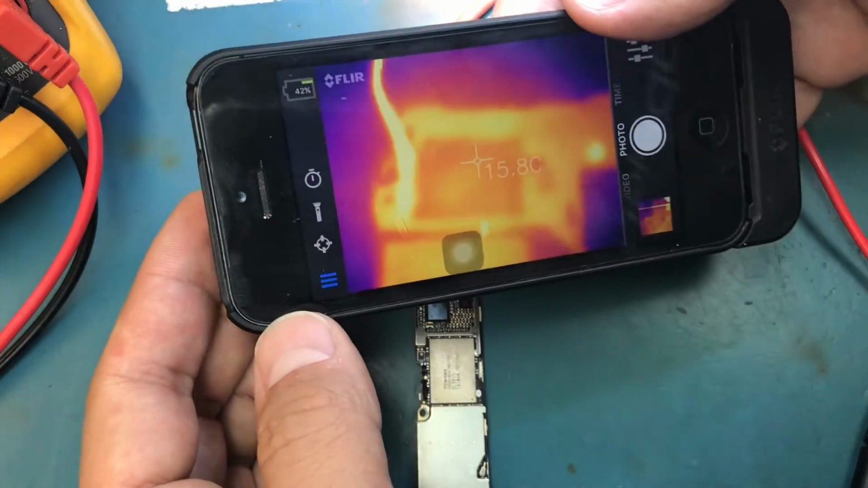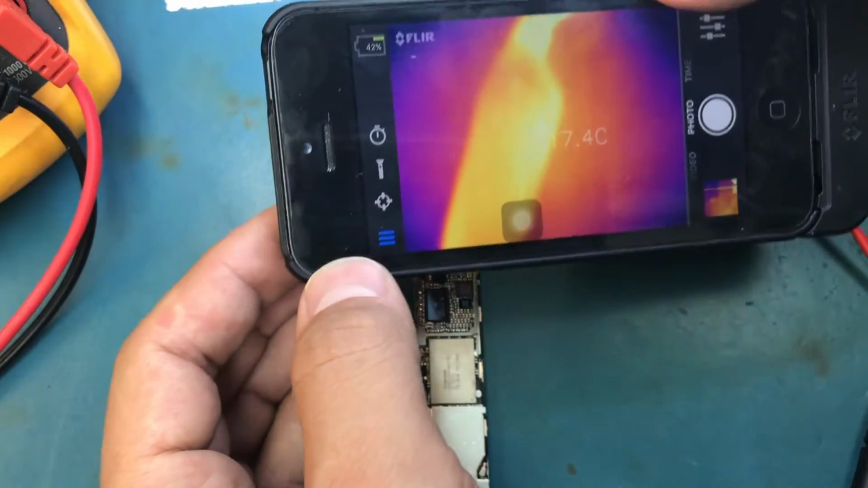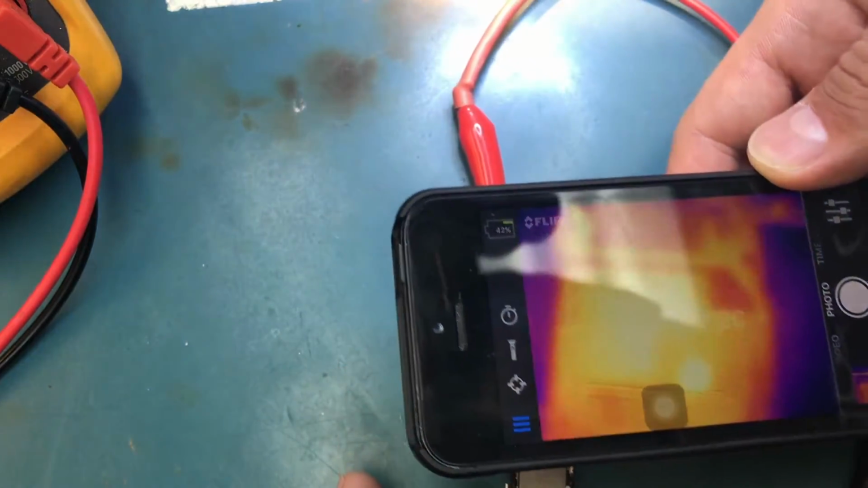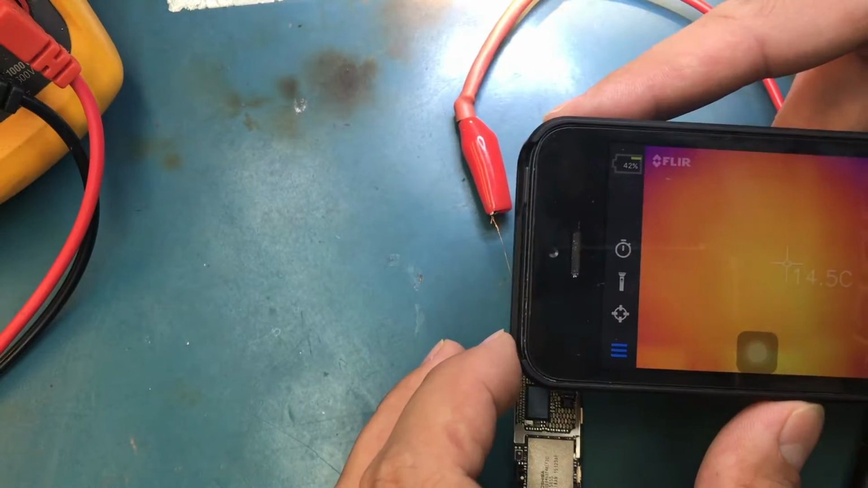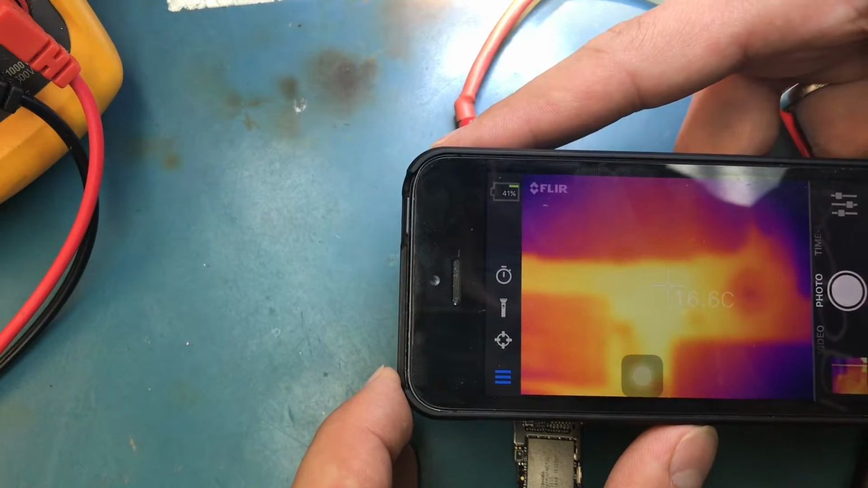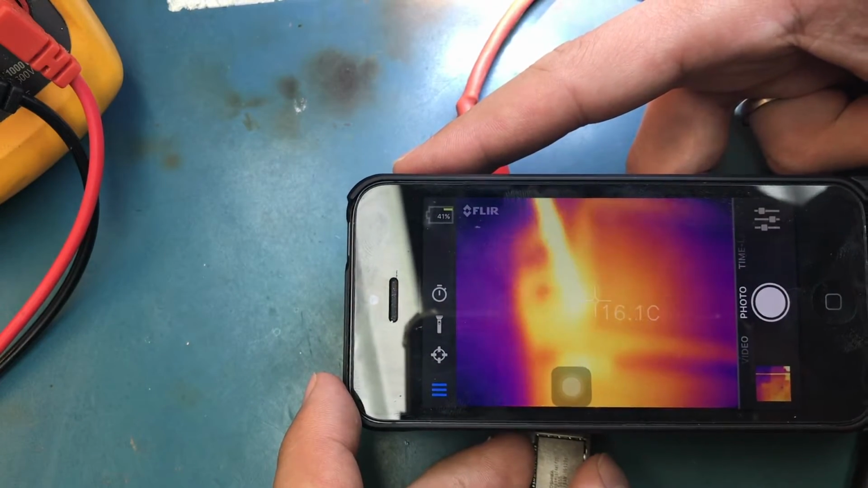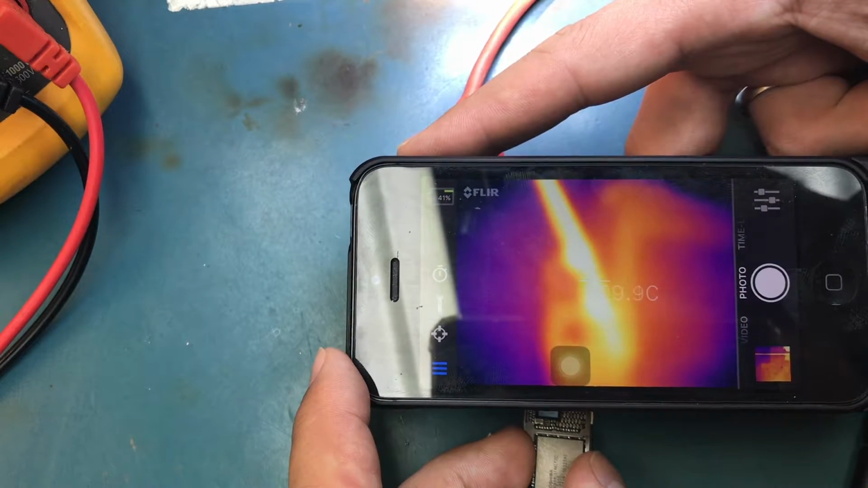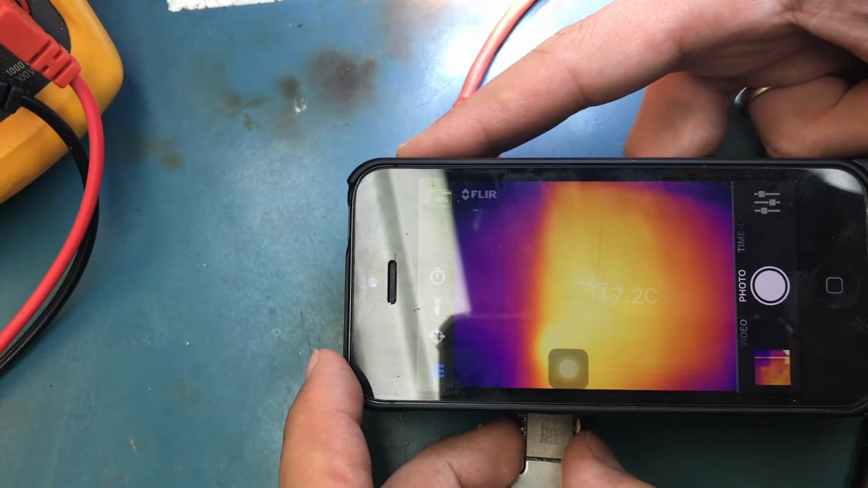Okay, so you see this line is getting really hot. You can see that it's burning hot. I mean, not burning, but it's hotter than most of the surrounding area. So all I'm trying to spot is a definite problematic area. That would be like a yellow bright dot, and temperature would be higher in that dot than anywhere else. So this is unlikely.